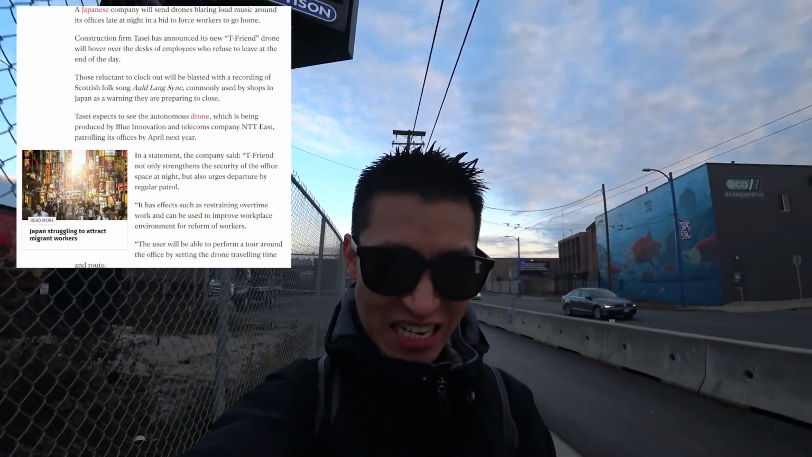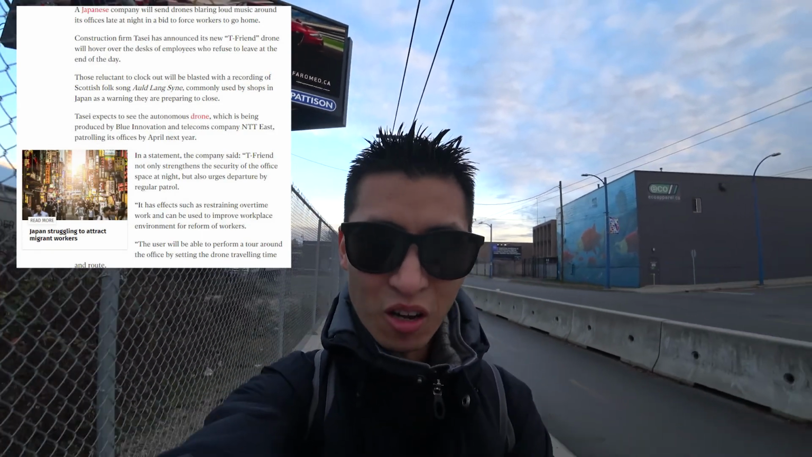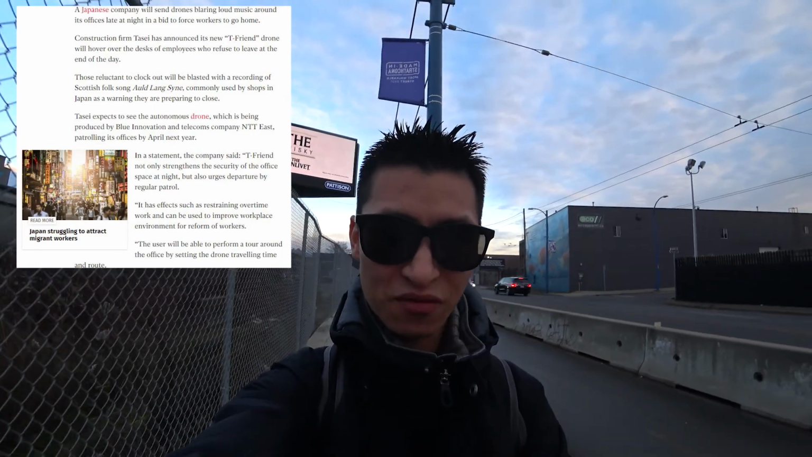It says the company said T-Friend not only strengthens the security of the office space at night, but also urges departure by regular patrol. It has effects such as restraining overtime work and can be used to improve workplace environments for reform of workers. It's kind of interesting, although I'd wonder, for people staying around, are they doing it more because they want to or refuse to, or is it someone higher up that's pressuring them to stay longer?